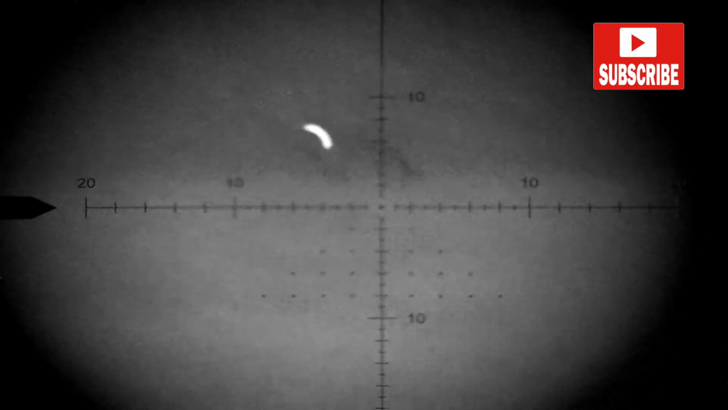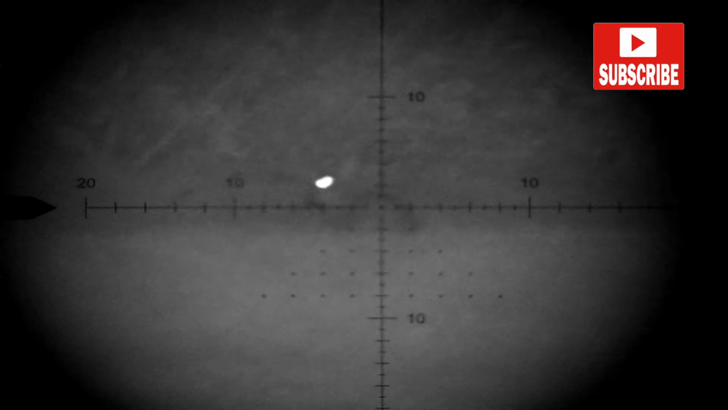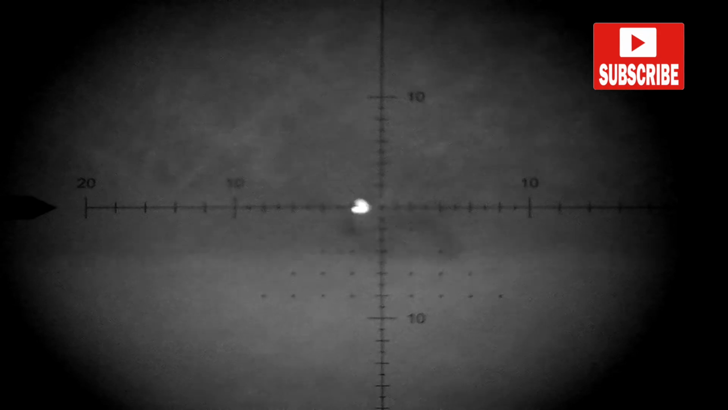So get comfortable for the shot. And it's an instant lights out for that one. Spot on shot.